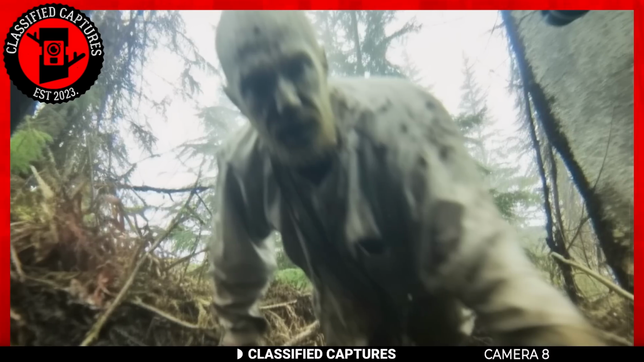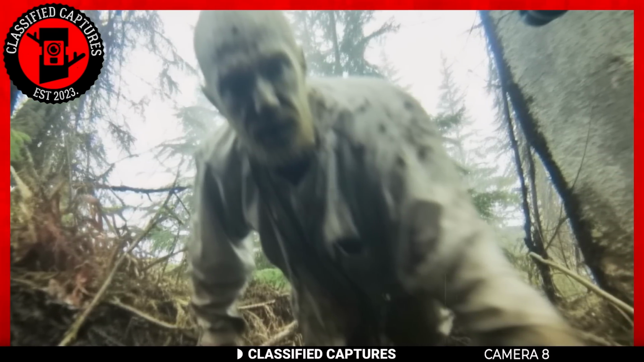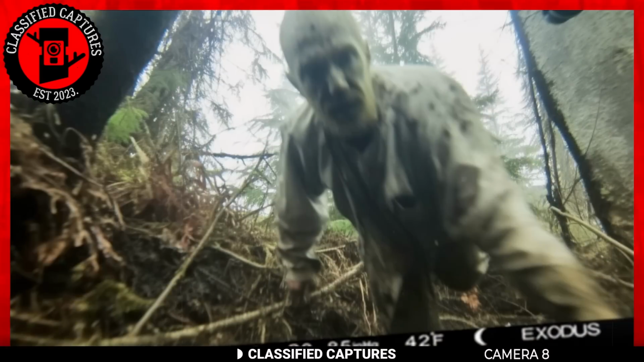But we have questions. Who is this man? Why is his skin so pale? And what was he doing in the woods dressed like that? I guess we'll never know.